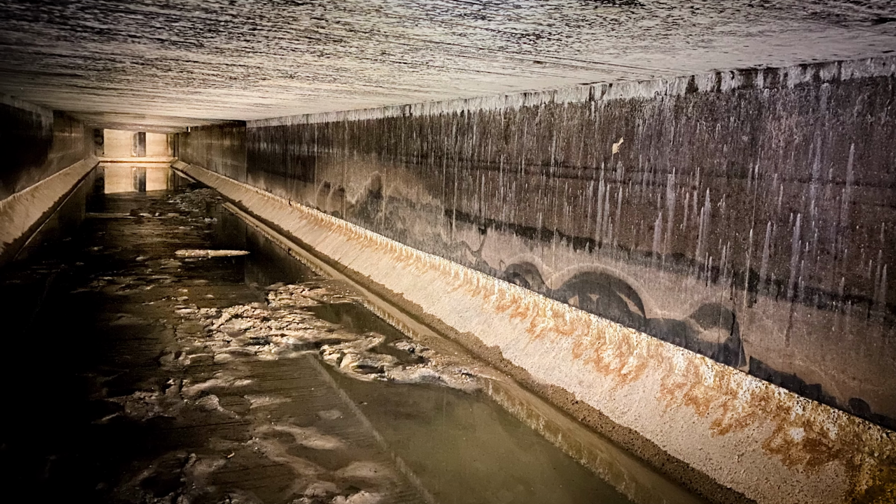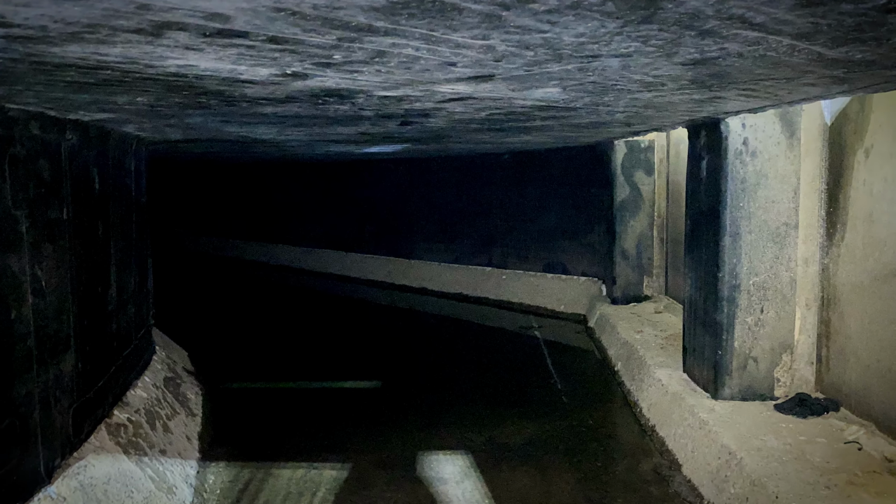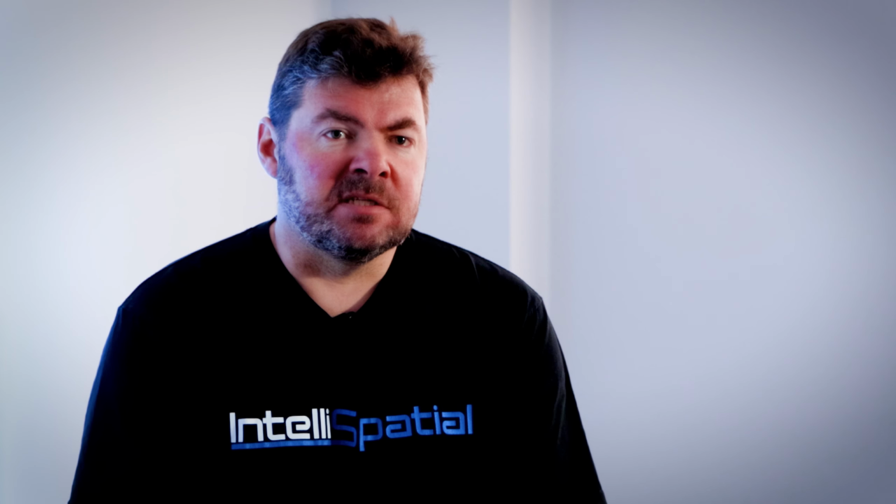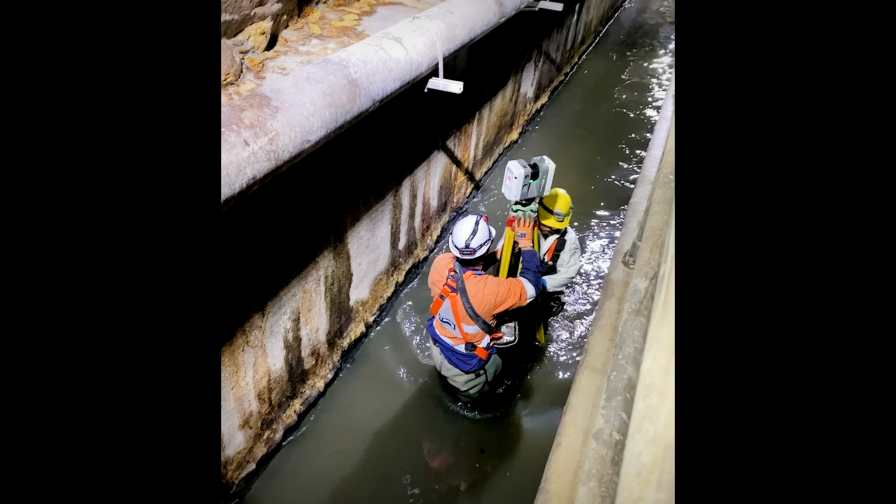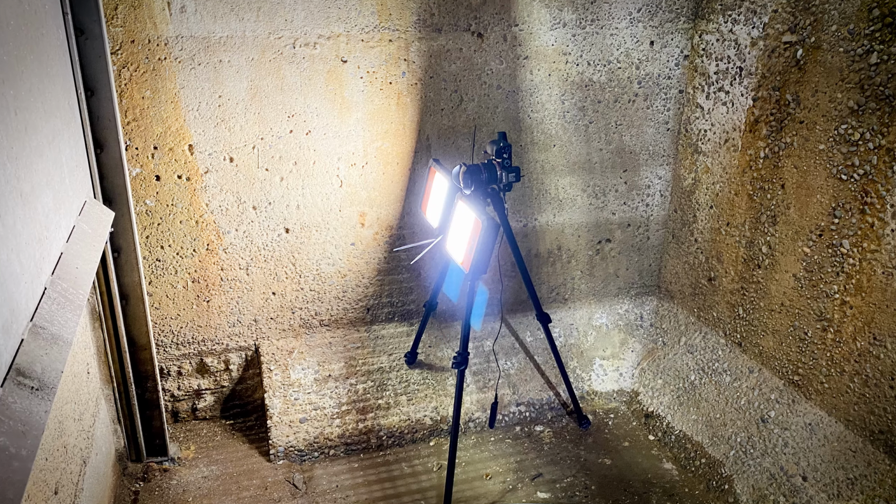Being underground, a lot of the tunnels are in complete darkness, no lights whatsoever. We are talking about spaces that rarely get accessed by humans. When we look at some of those tunnels and surfaces, no one's actually seen those surfaces in 10 years or more. It's an unconventional site that required quite a wide variety of survey technologies and techniques to get all the data captured.